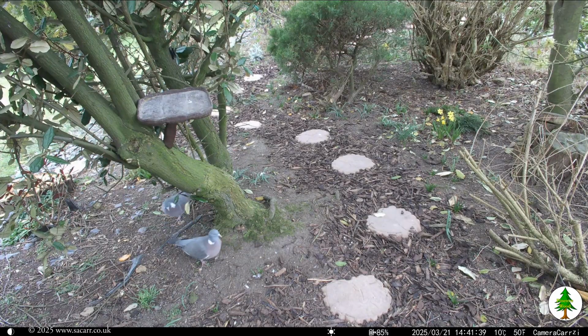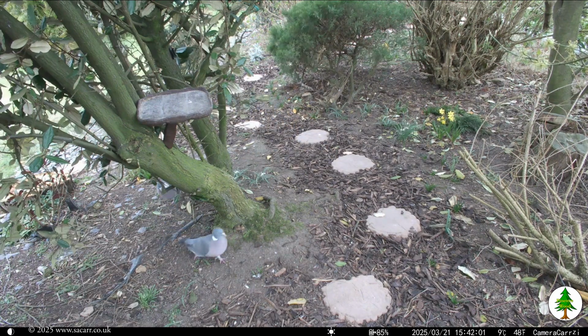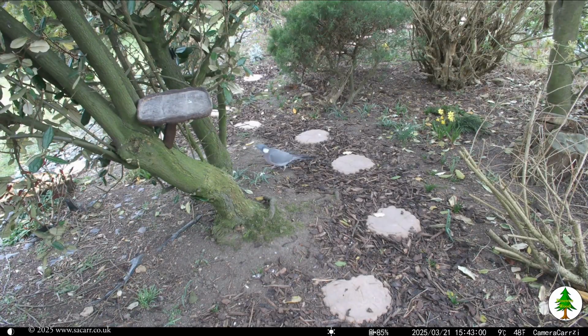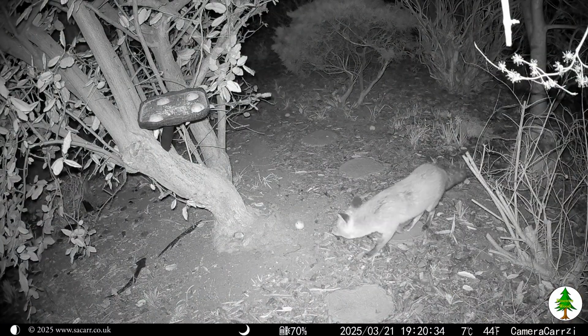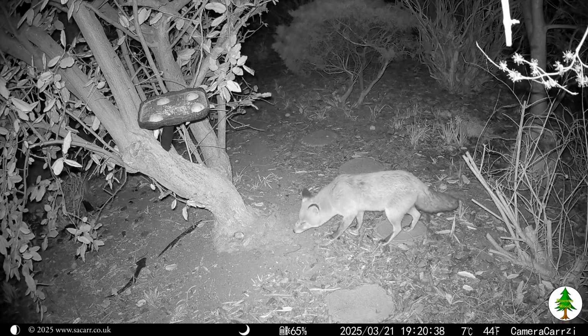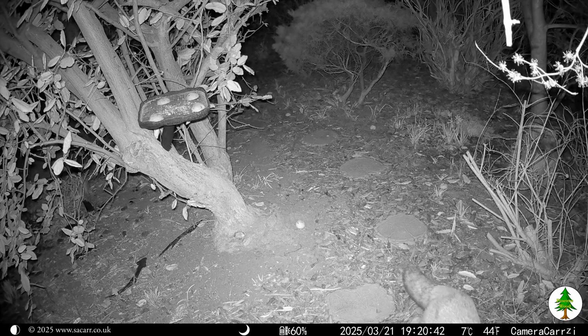It would appear that the pigeons are courting, and that involves a walking race around the trees. Over several days I've seen 2, sometimes 3 pigeons racing around the woodland. In the early evening, the injured eye fox was in the wood again, taking some of the bird seed and the fat balls that fell away from the feeder.